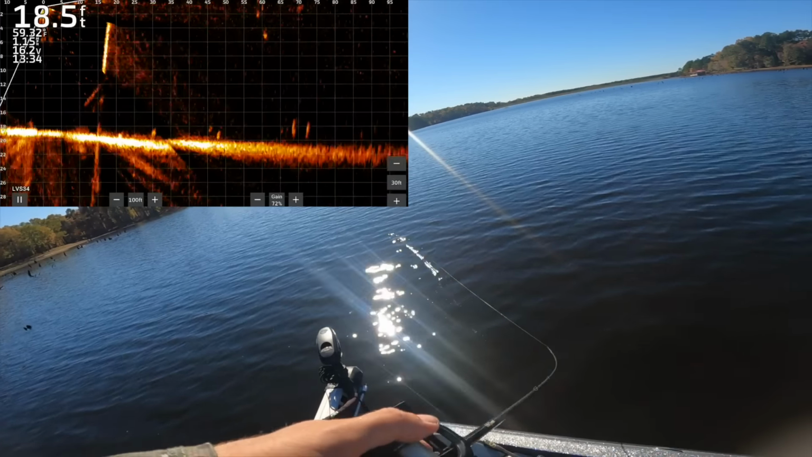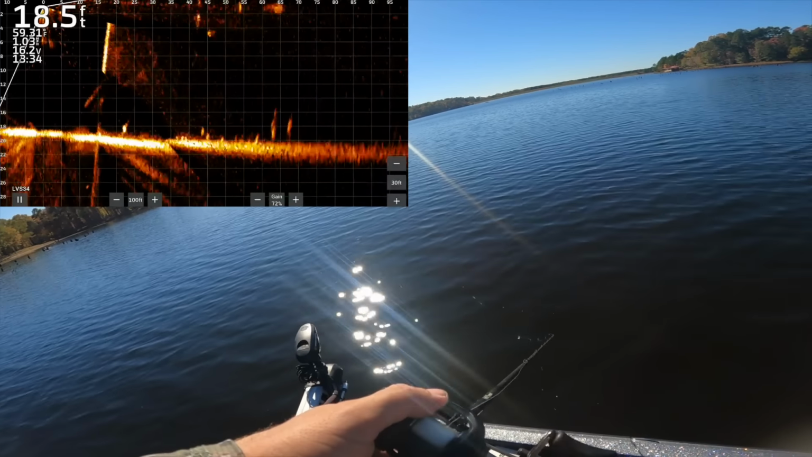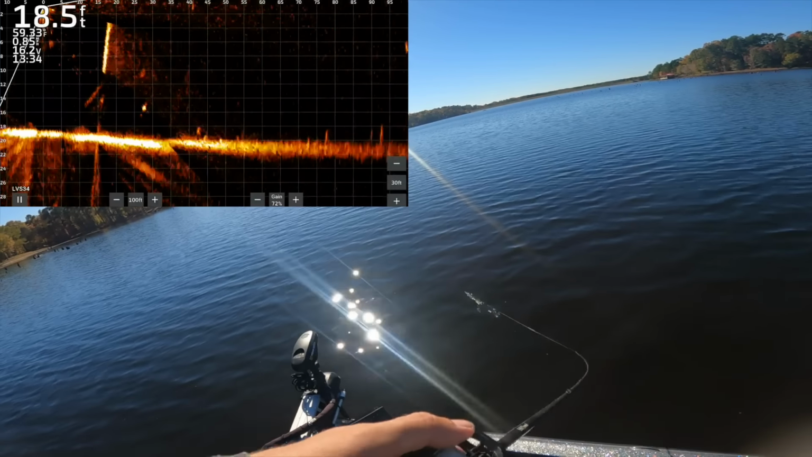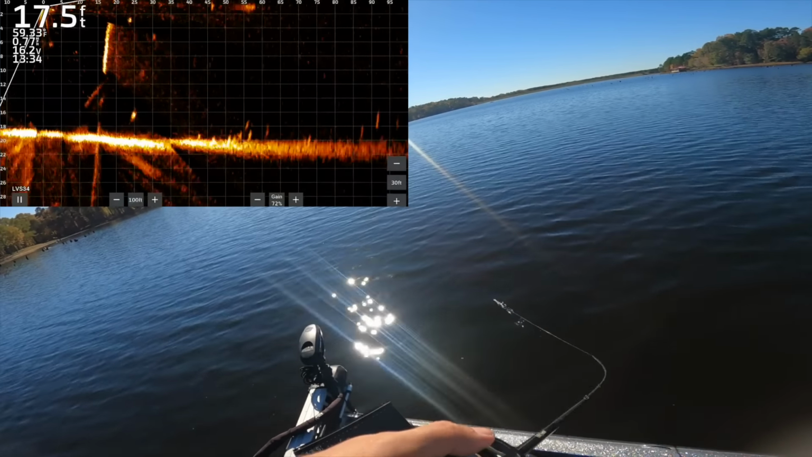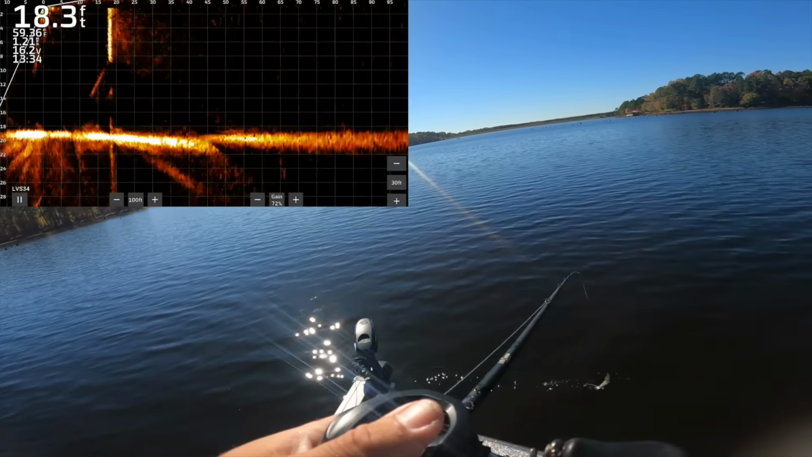Here he comes. Come get the glide. Chop, chop, chop, chop, chop. He thought about it. I don't think he's gonna do it though. Nope, followed from a distance. Let's try it on the next guy.